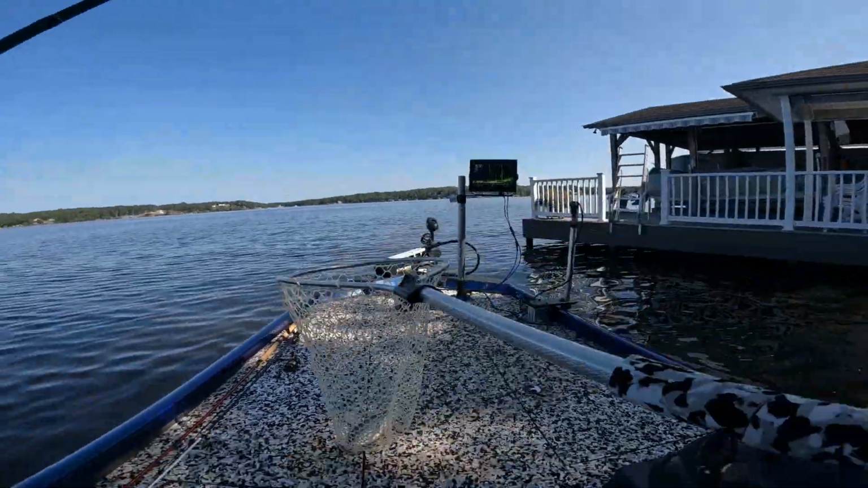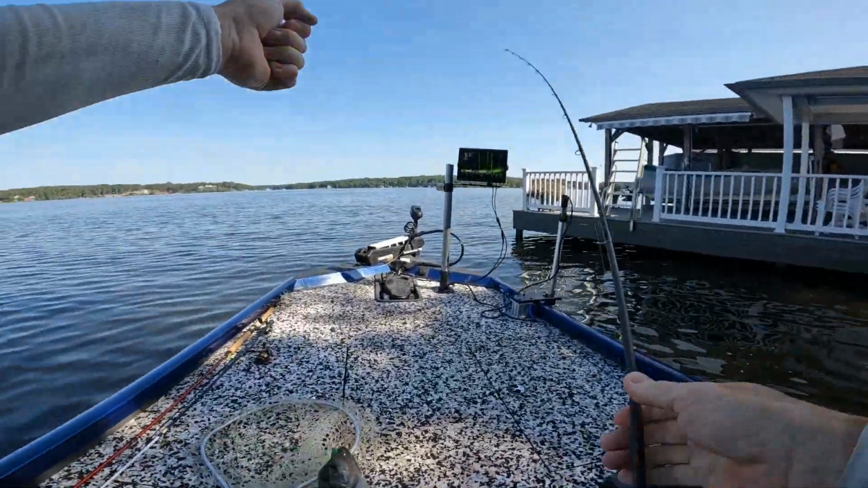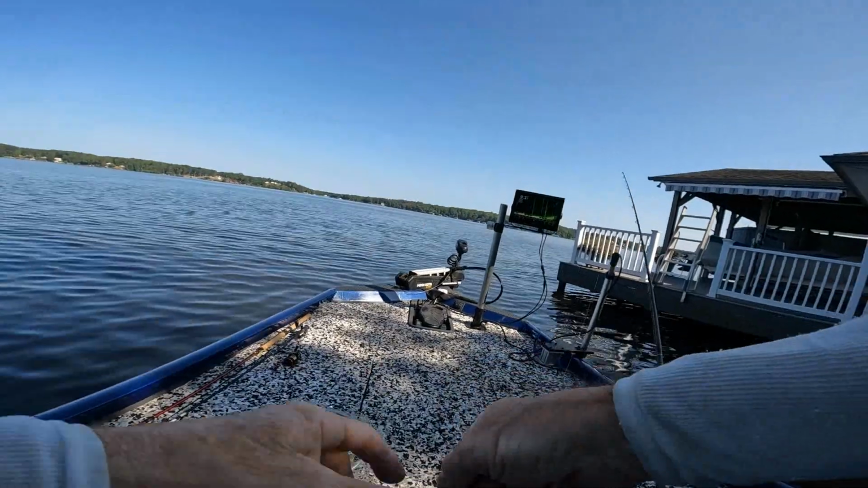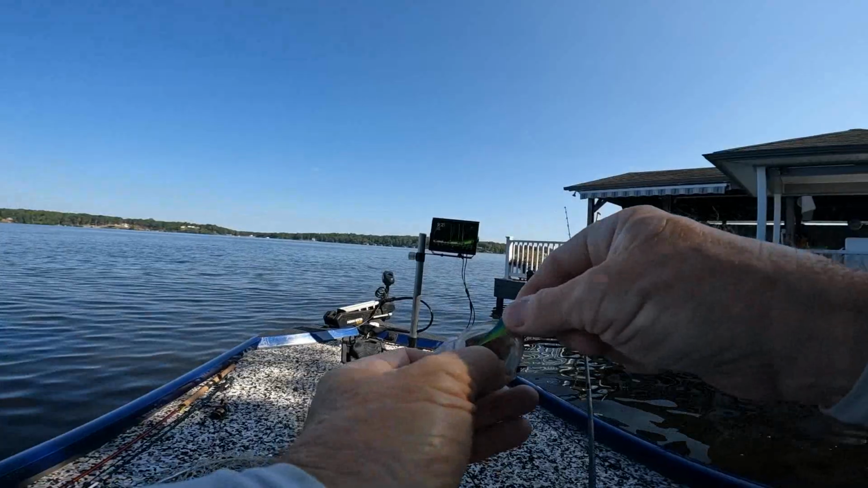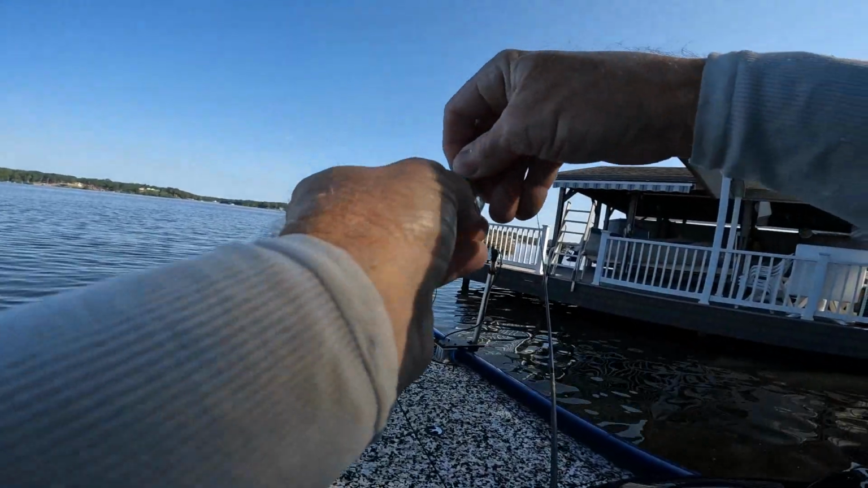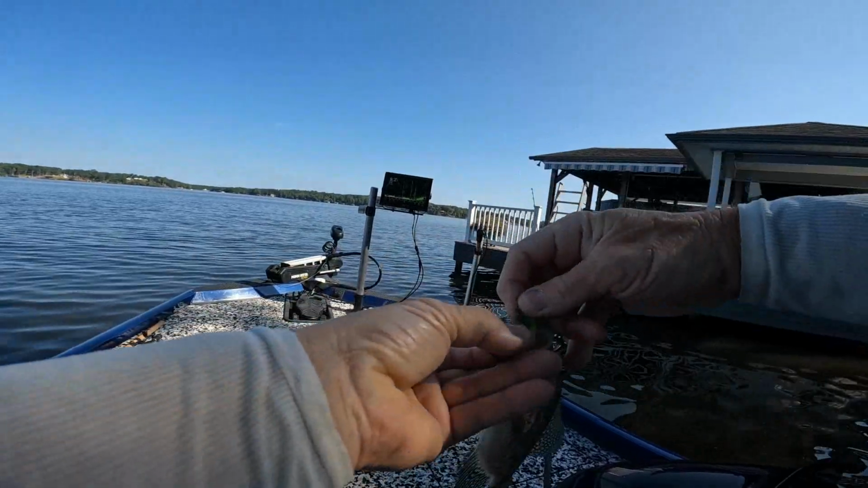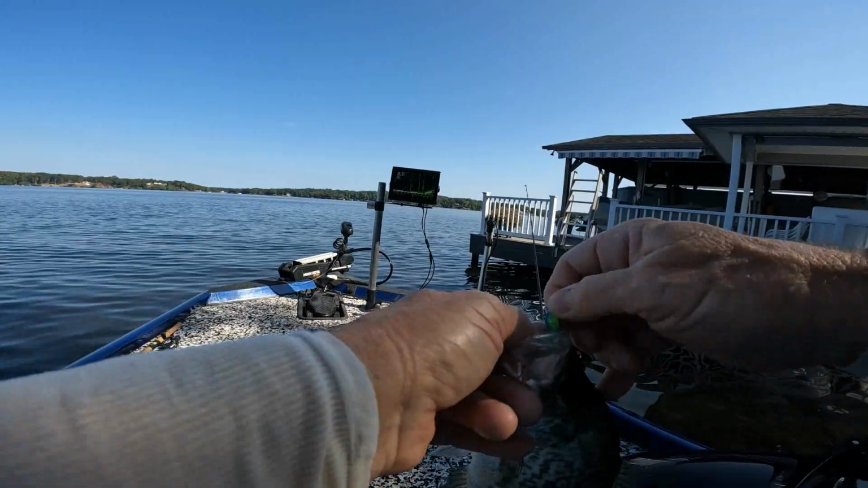Bam, this is not quite as big. I switched colors on them. The last one was chartreuse. And I got it on the other rod there. And this one, get the hook out of it. Now I've got the other one on a size 4.